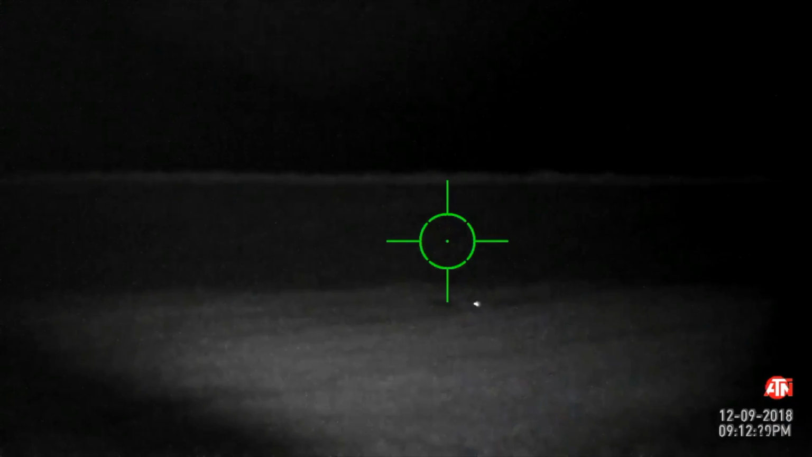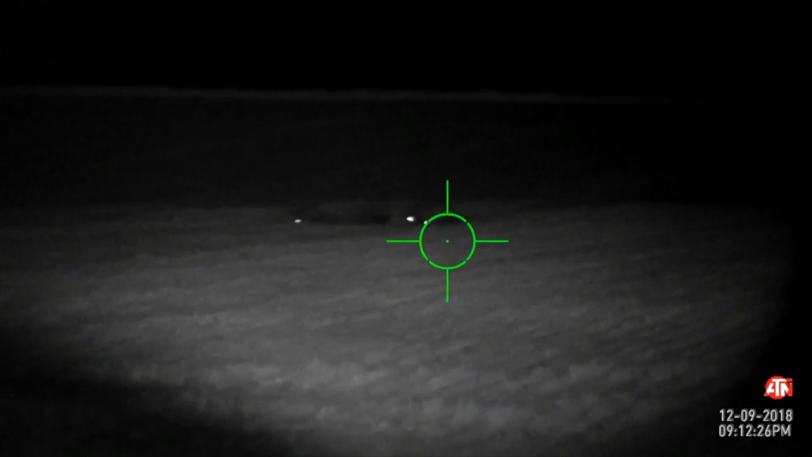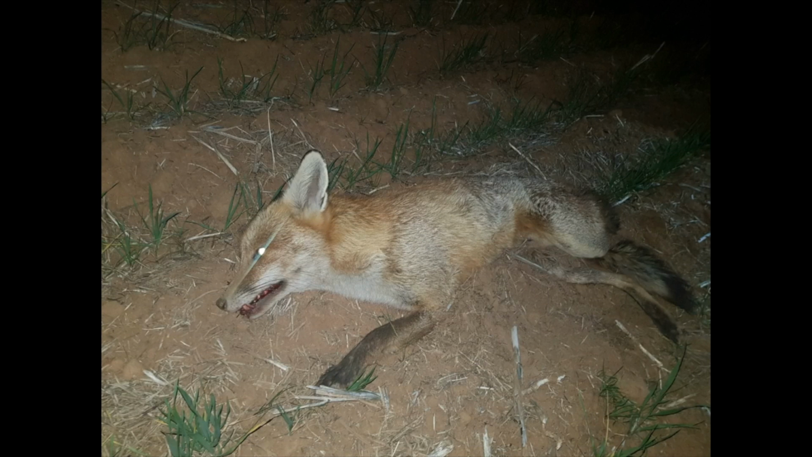There's two of them fighting or whatever. Indeed there is. You can just make out the two sets of eyes there as these two foxes are squabbling and making quite a racket in the process. With the other fox scarpering and living to fight another day, that one went down to the Howa 1500 in .223.